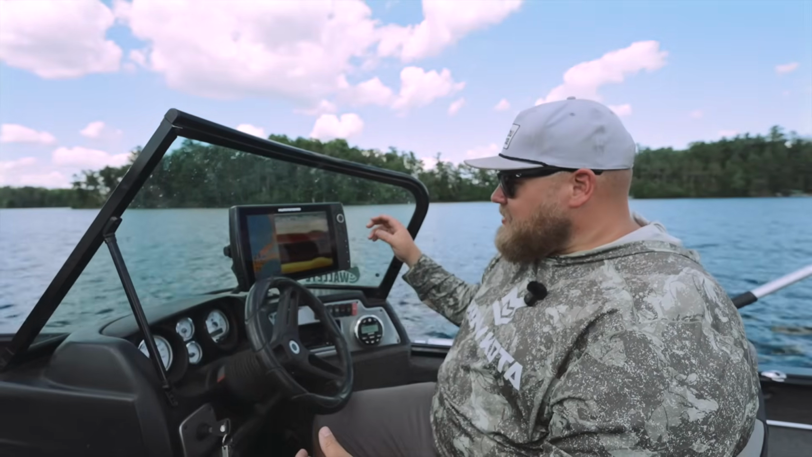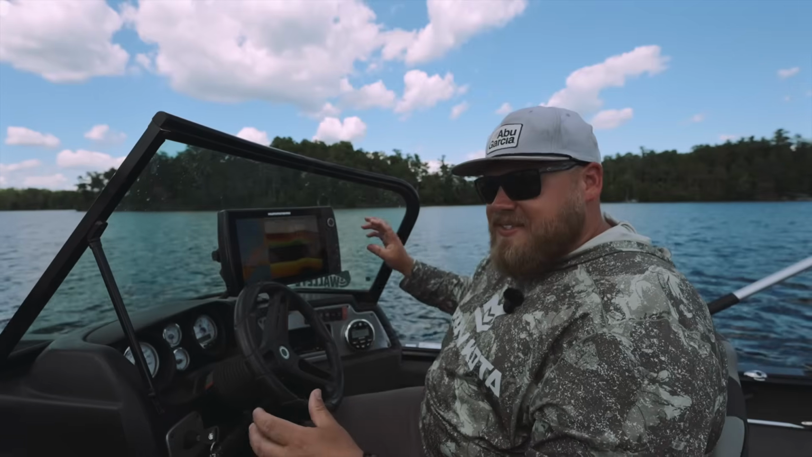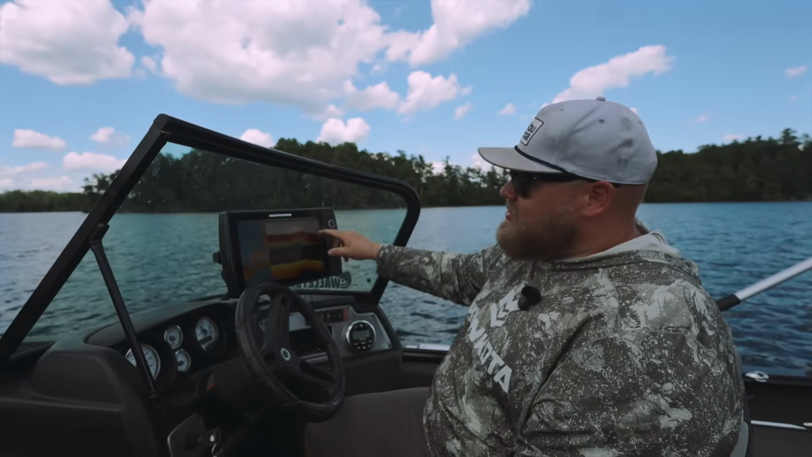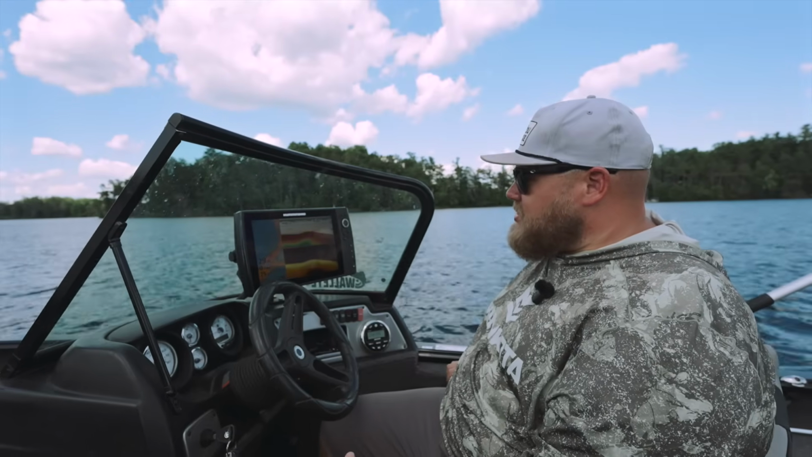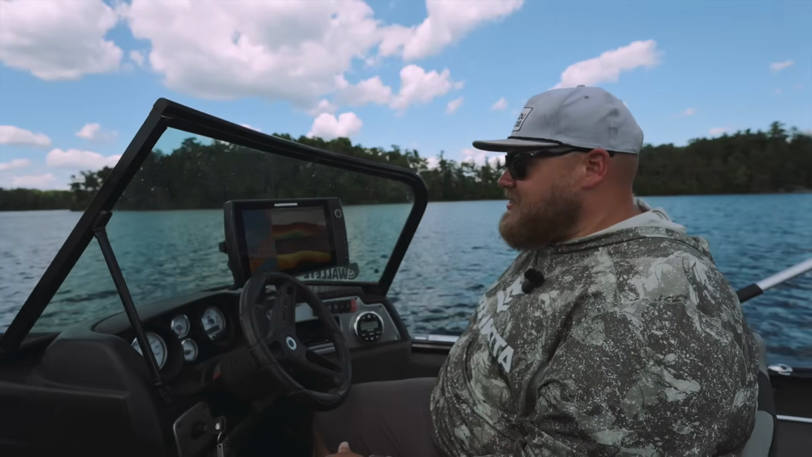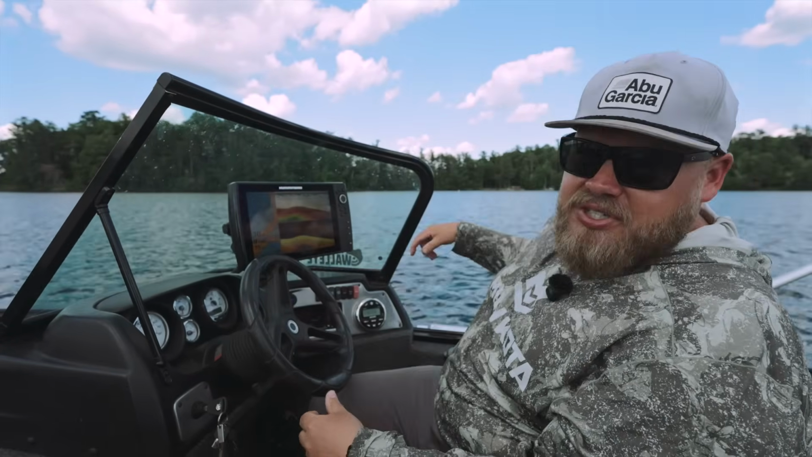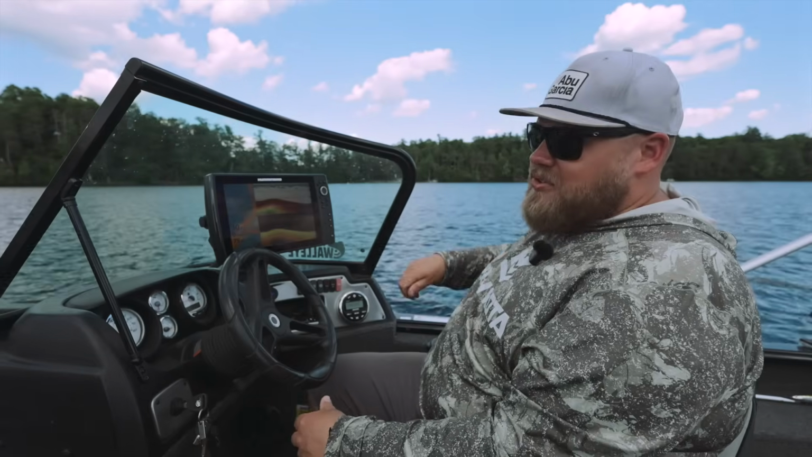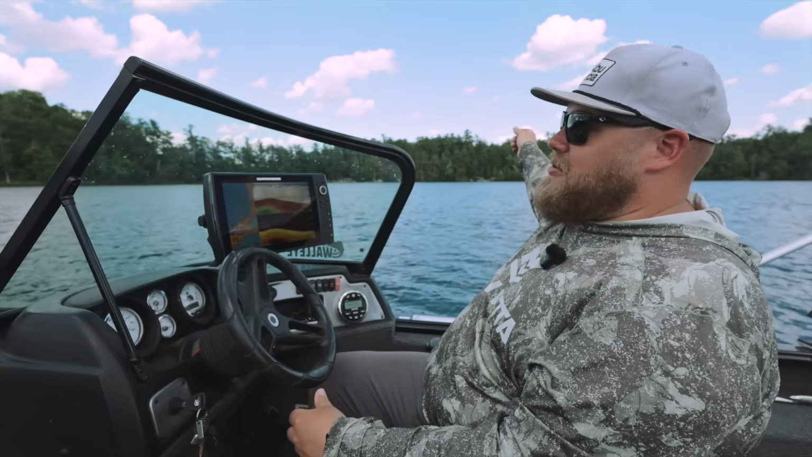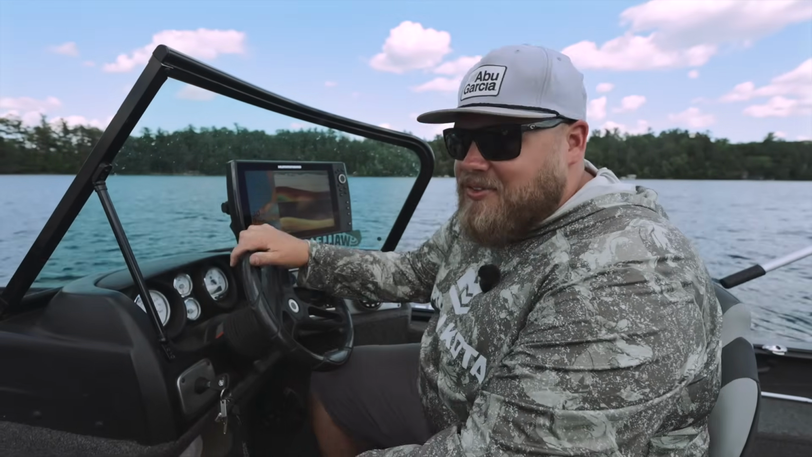So that's how we break down whether it's a little hump or a little finger. Side image first, lay a waypoint, circle back over them with 2D or down imaging, and drop it right on their heads. And once you get proficient with side imaging, then you can sharpshoot with that too. You can see those shadows 60 feet off the back right corner, and you put the boat in neutral and flip your jigging rap 60 feet off the back right corner. Pump it a few times, and if you don't get bit, you keep going. So we've been sharpshooting walleyes for a decade.